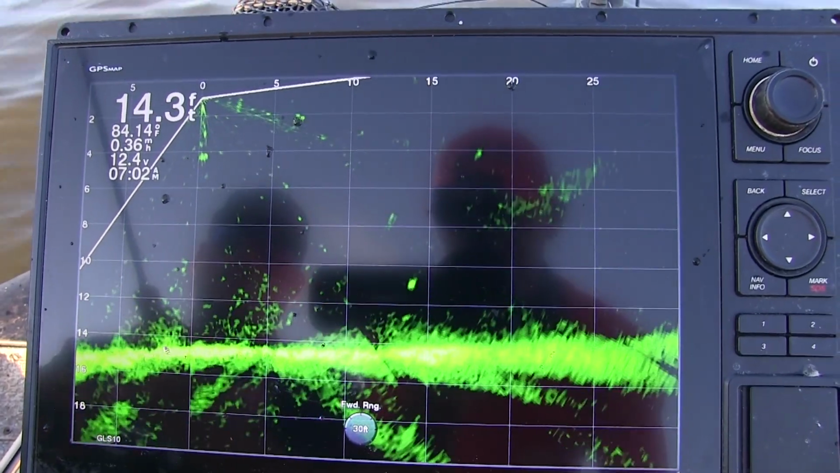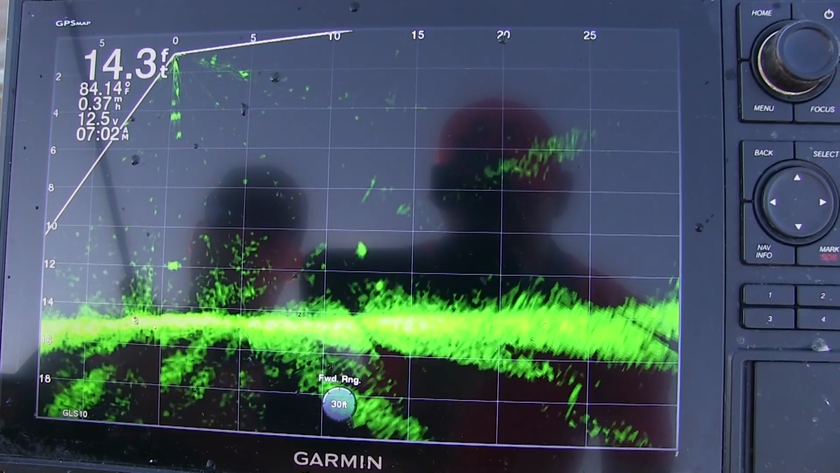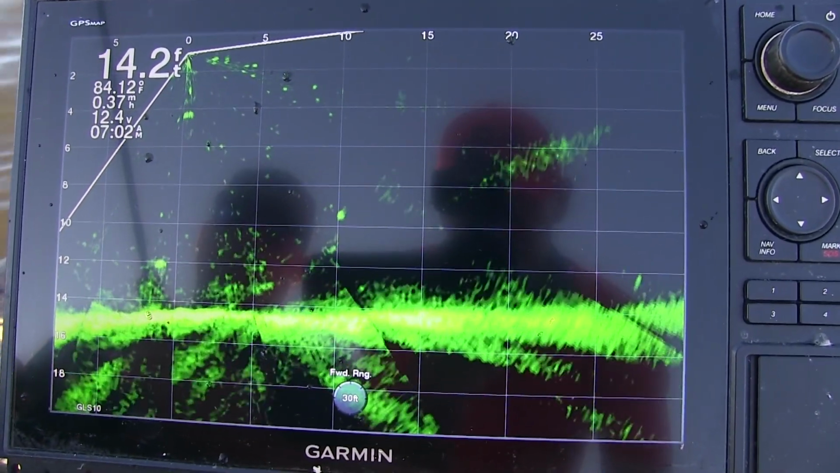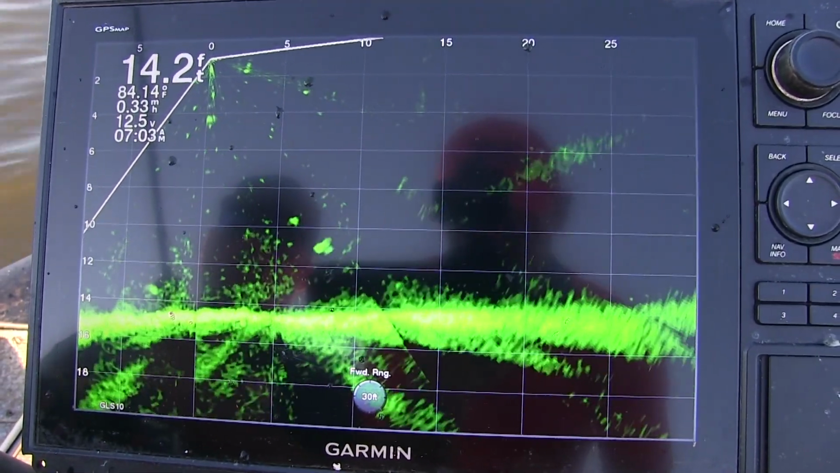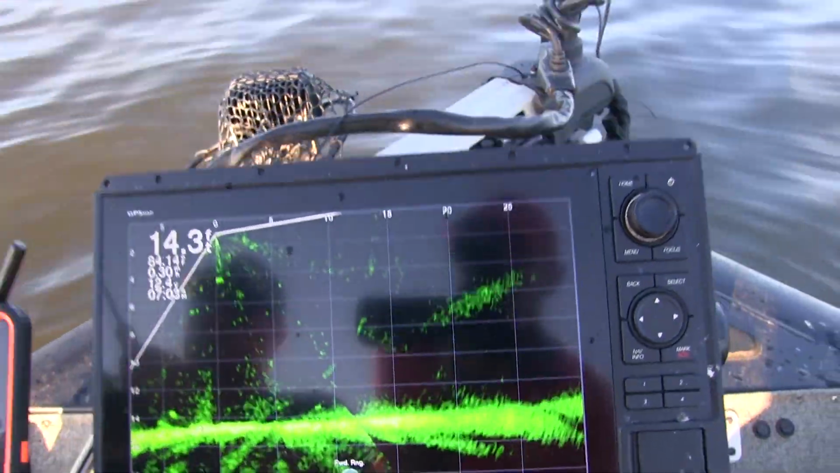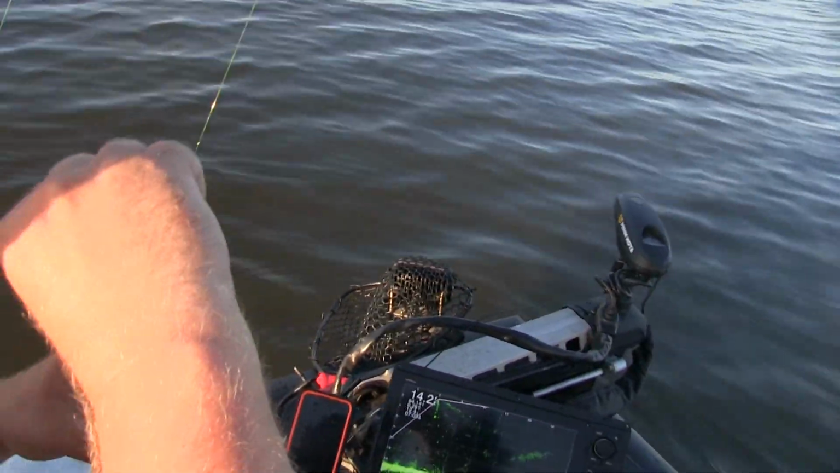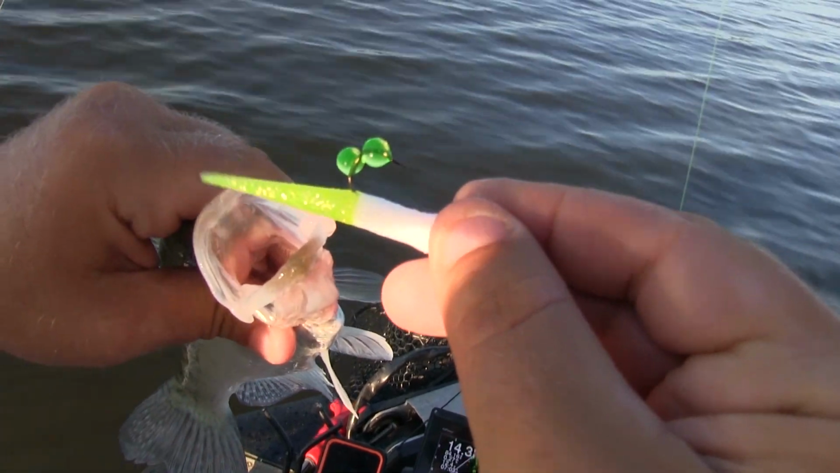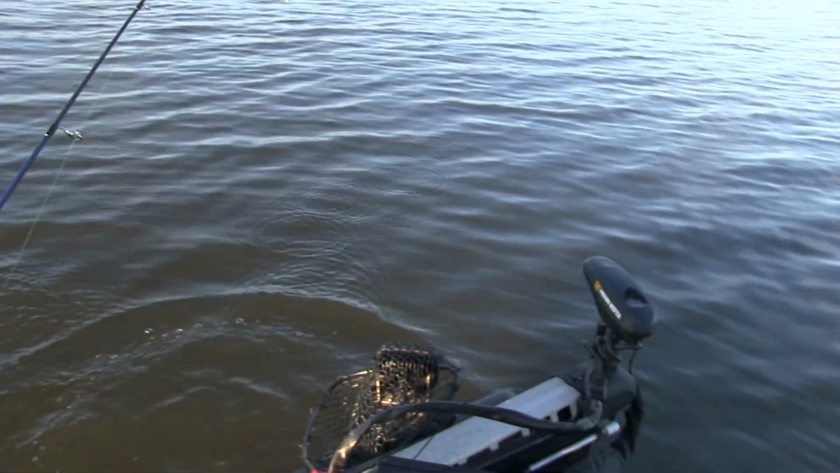There's the jig going down. See the jig dropping down to it. Above his head. He didn't go at it. Right there he comes. There he goes. Just like, there, you got him. Holy! Look at that. Not a big one. It's like a video game out here. There's a little fish. Yeah, that's about what it's like. Look in his mouth. Crappie fireballs. Can't lie about that, huh?